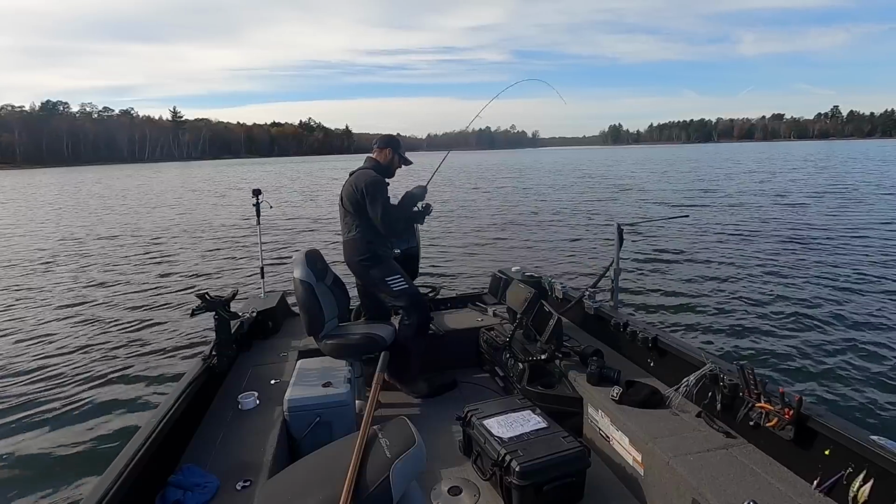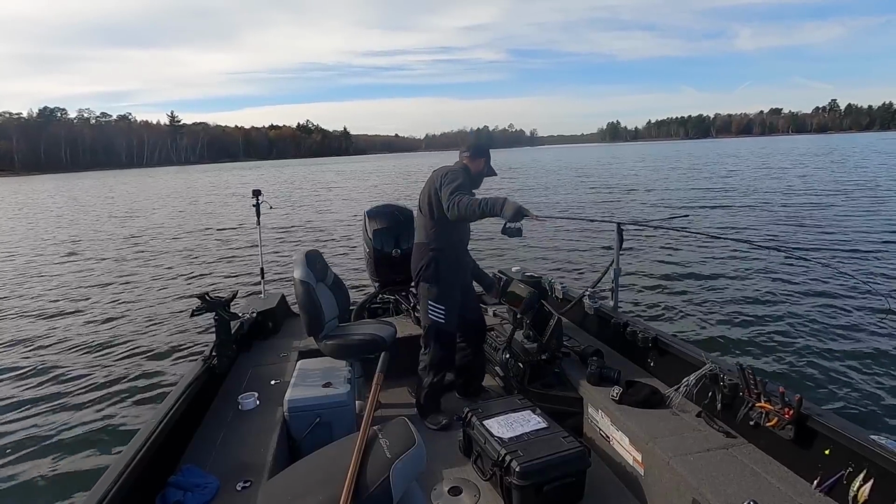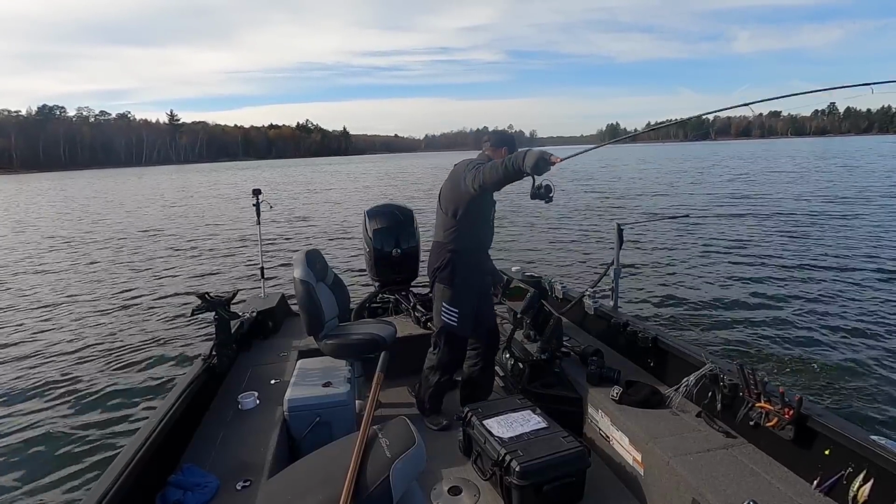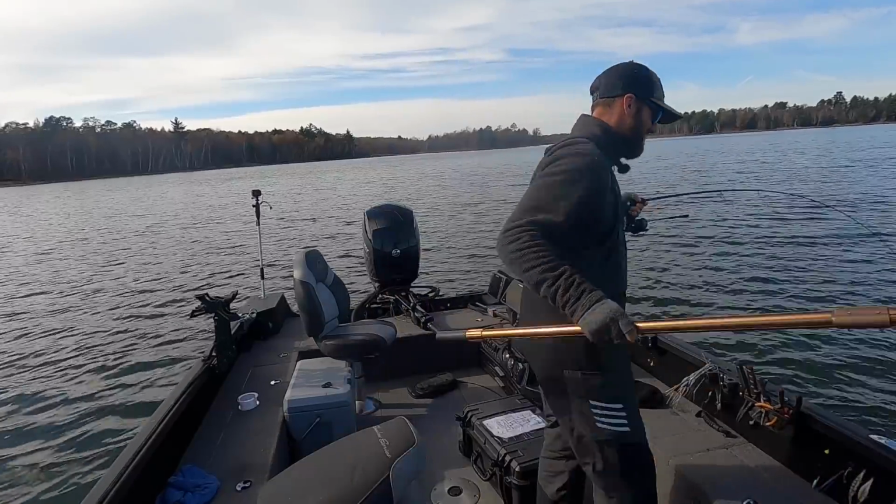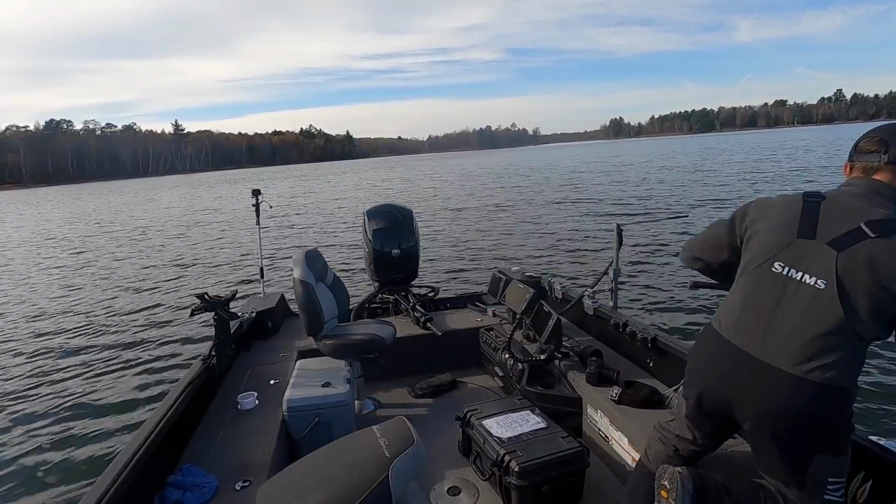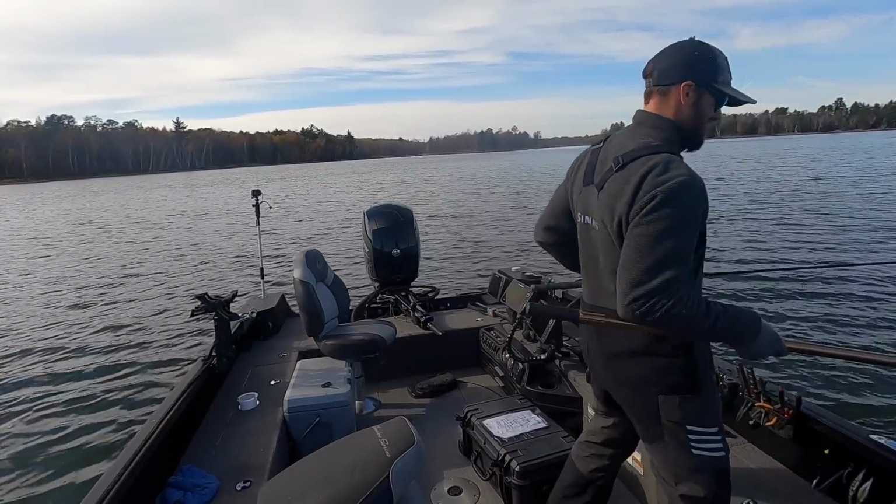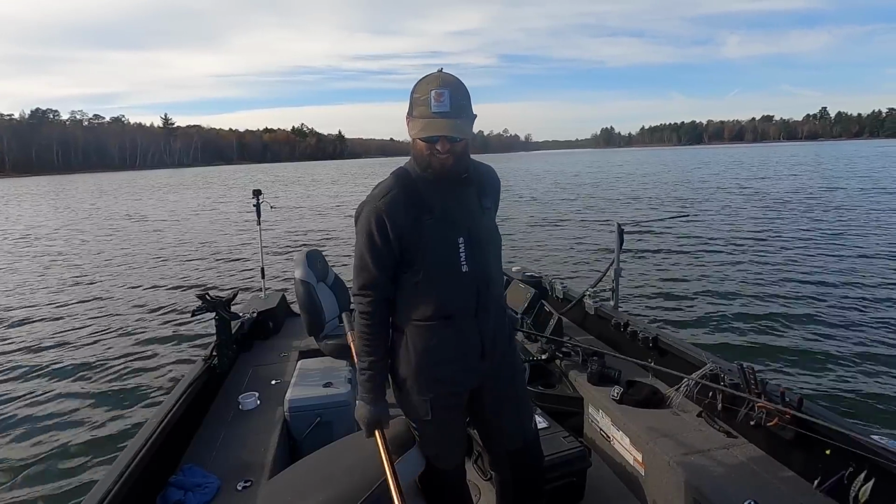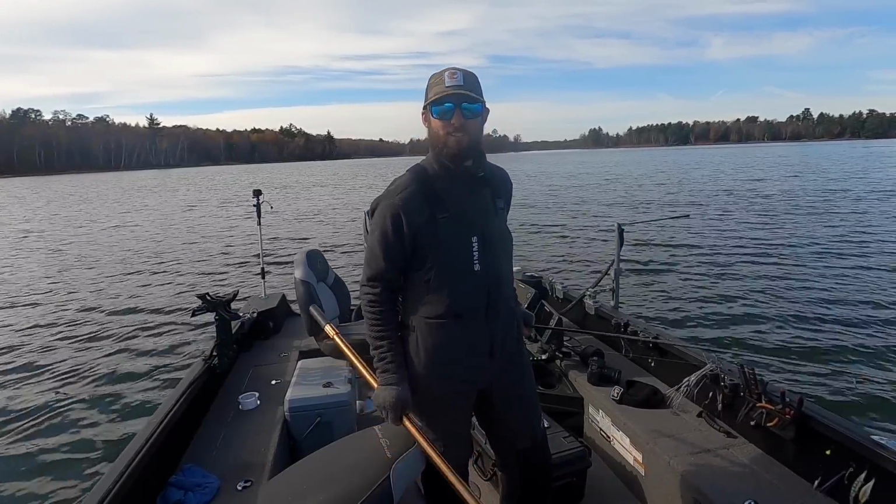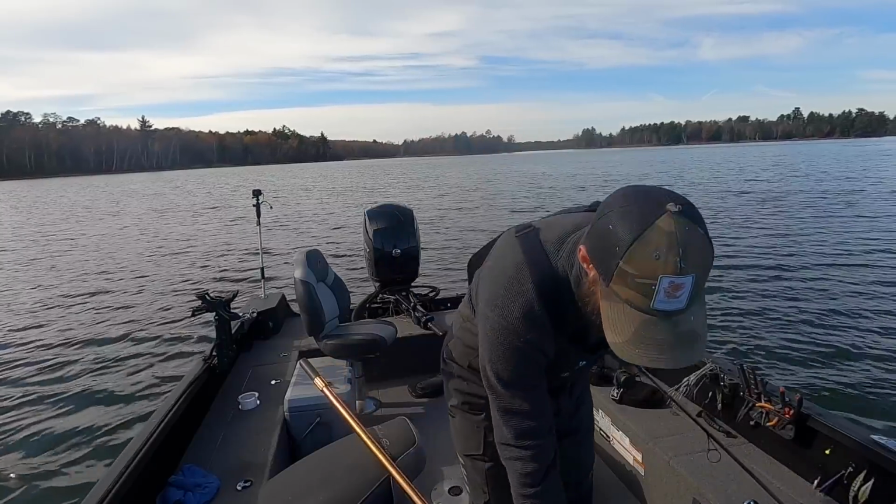Crazy, absolutely crazy. I'm gonna go ahead and take a, oh man, it's a nice fish. I'm gonna take a screenshot of that one. All right. Dude, what a crazy, crazy bite. Oh, it's a nice fish too. It's a super nice walleye. Have you ever seen a bite this intense for walleye fishing?